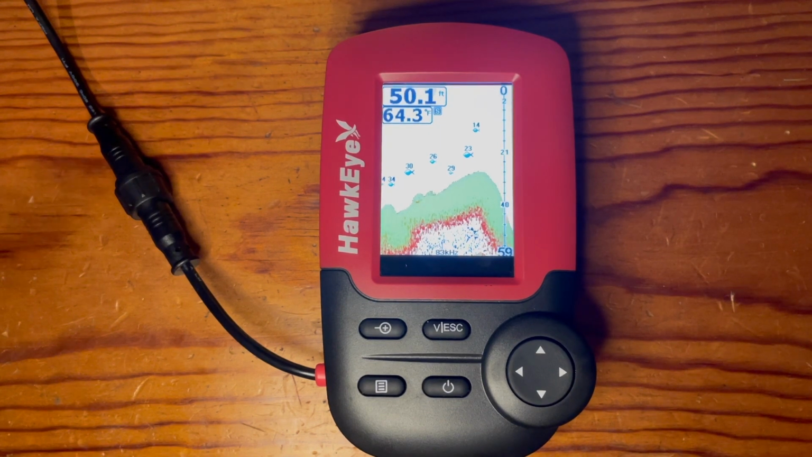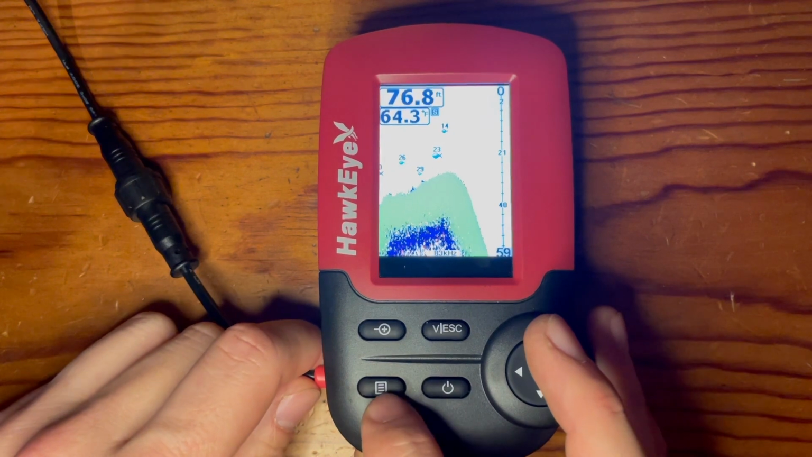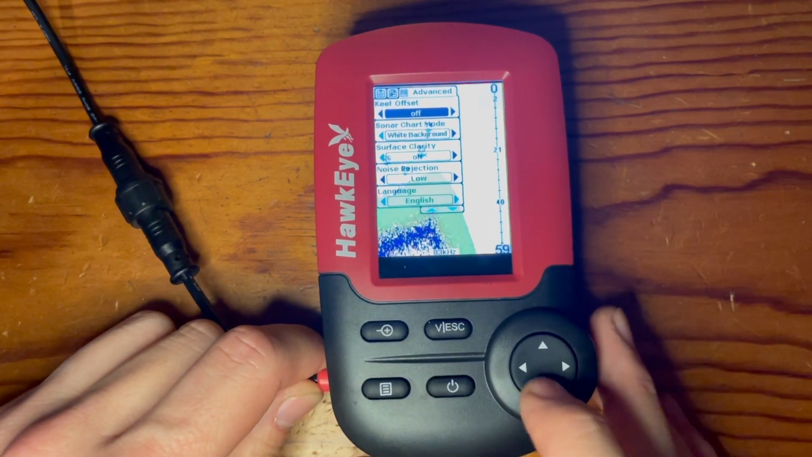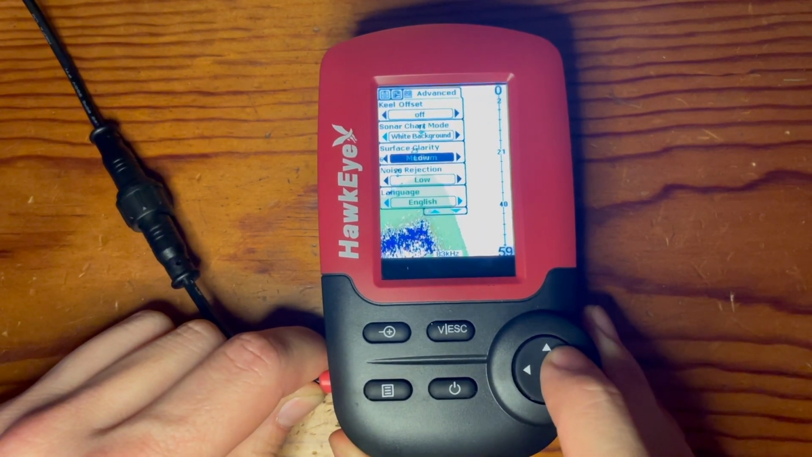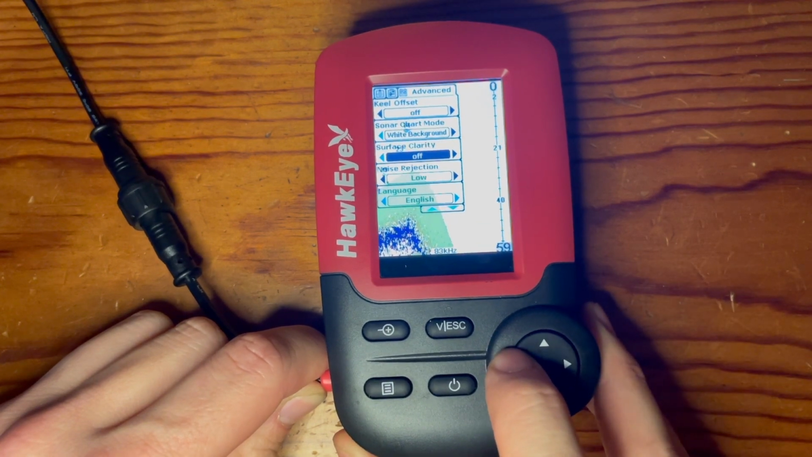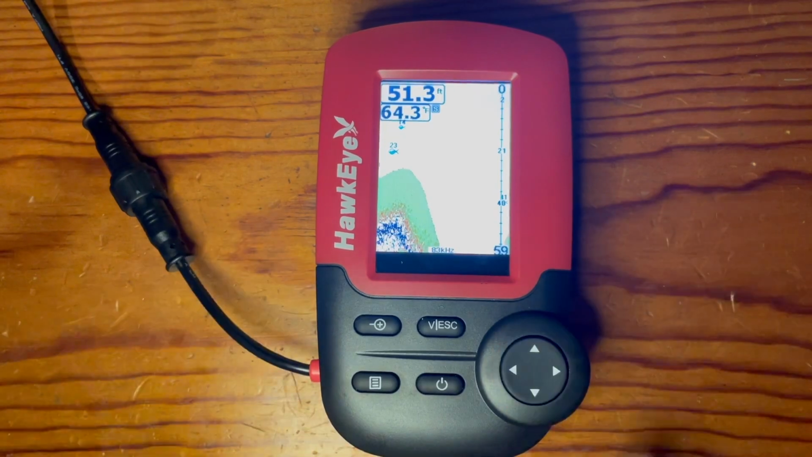This unit has a surface clarity option, which will allow you to adjust and remove surface noise, as an example, algae. So to get to that setting, you click the menu option once, twice, and then a third time. And then you move down to surface clarity. Currently it's off. You have low, medium, or high selections. Once you've selected the one you would like, click escape and save your setting.